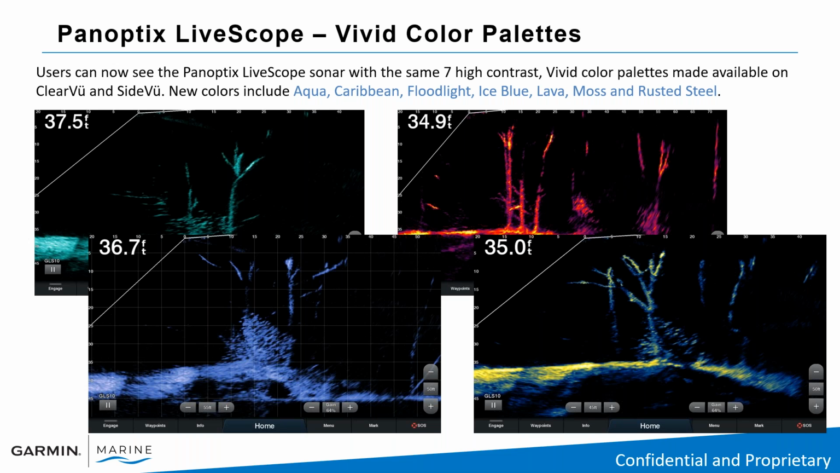So the new colors include aqua, Caribbean, floodlight, ice blue, lava, moss, and rustic steel. And I'm very excited about the color palettes. I love the new lava color. I think it really helps targets and structure on the bottom stand out. So if you don't have the new vivid color palettes in your Echo Map UHD and Echo Map Ultra and GPS Map series units, do your software update. And in Q2, when this software comes out, it's going to be added to the Panoptix LiveScope.